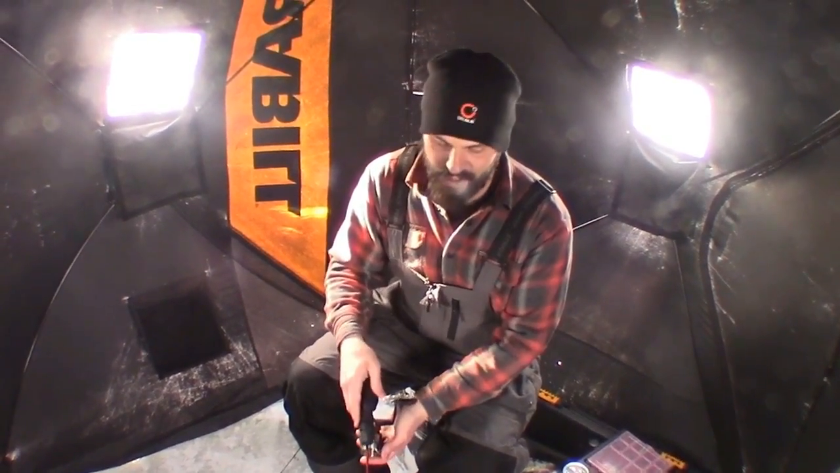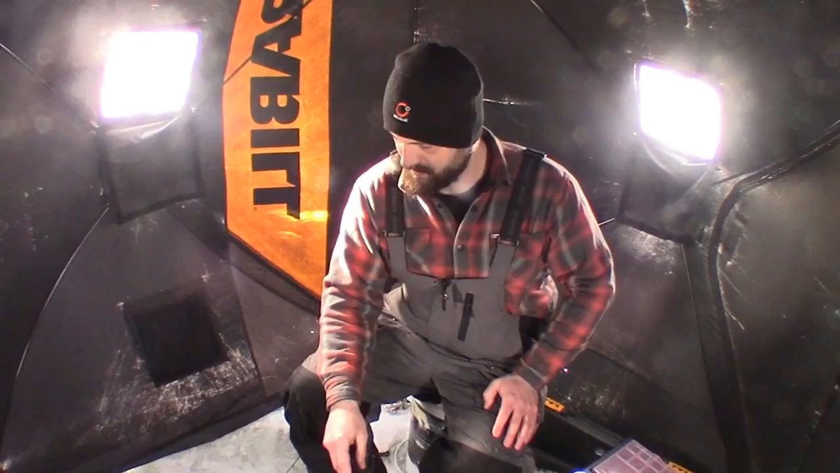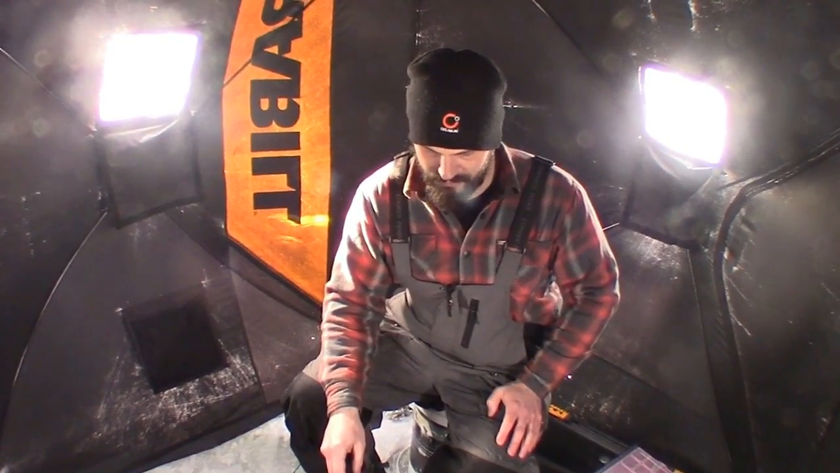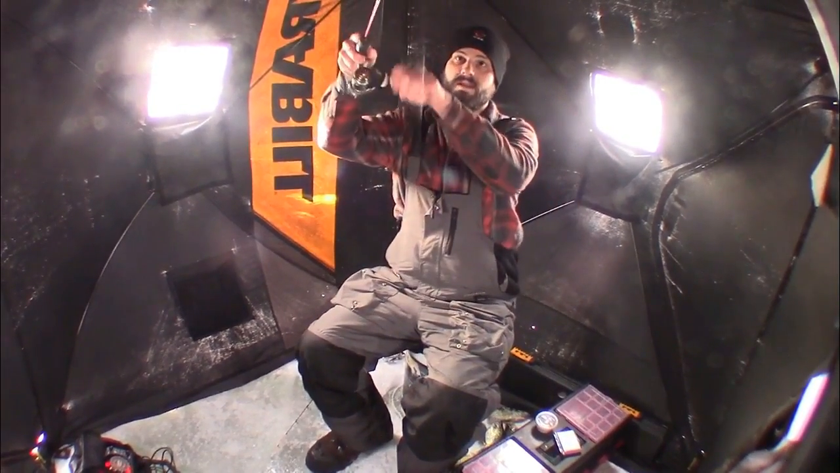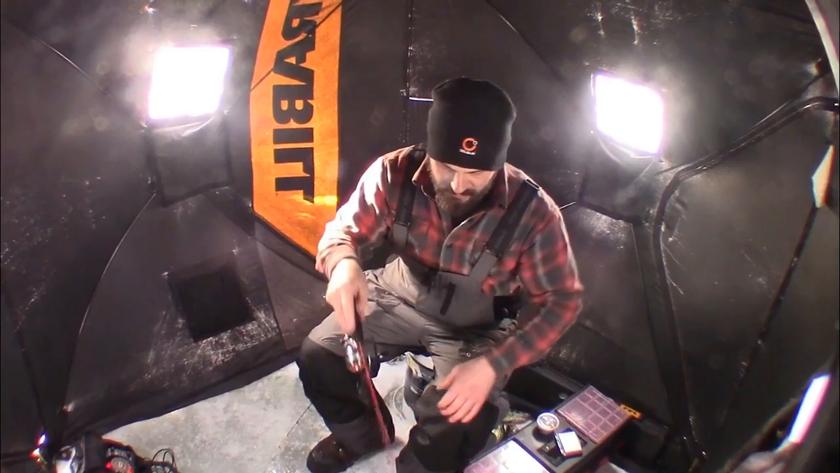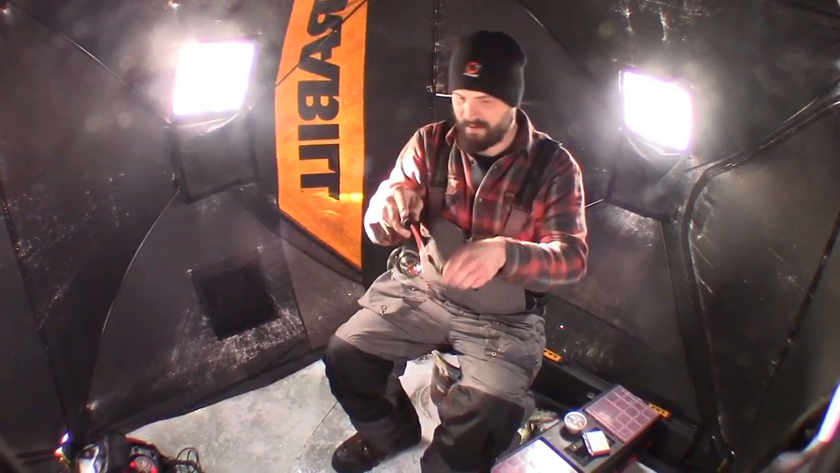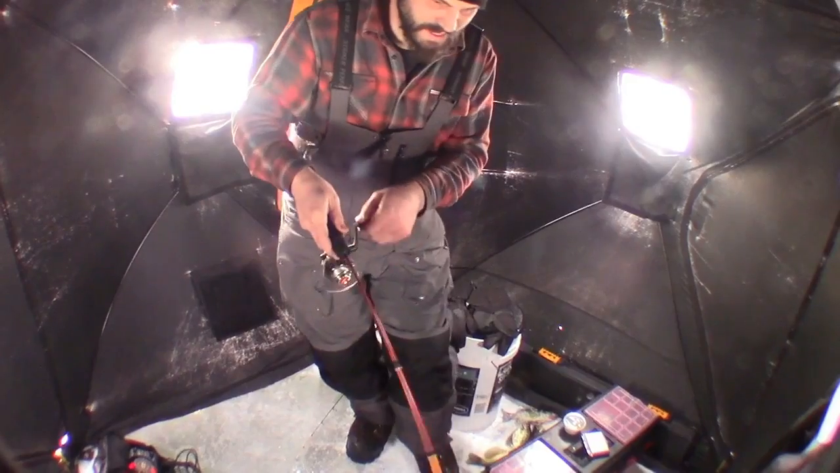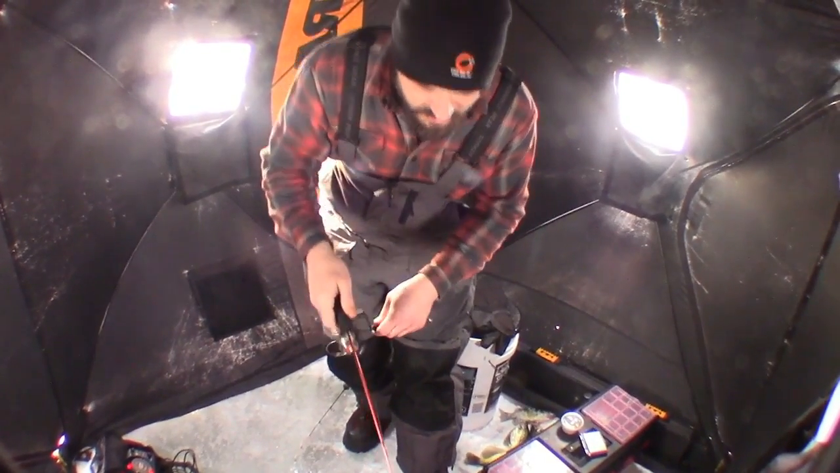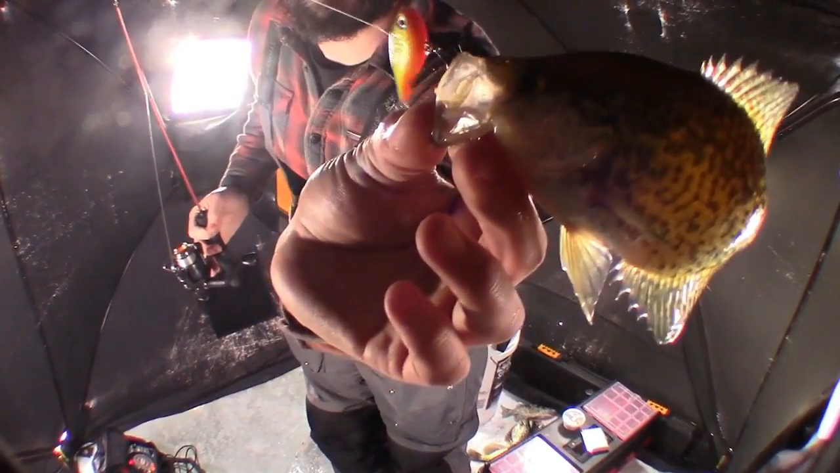Just stay on the bite. I'm marking them down there right now. They're down there. The little ones won't hit it, but the bigger ones do. Missed him. Got him. Oh, it's so awesome. Man, they're just reacting to this big time. Usually their hit is so soft out here. That's a little one, but look what size bait they're hitting. And it's amazing.